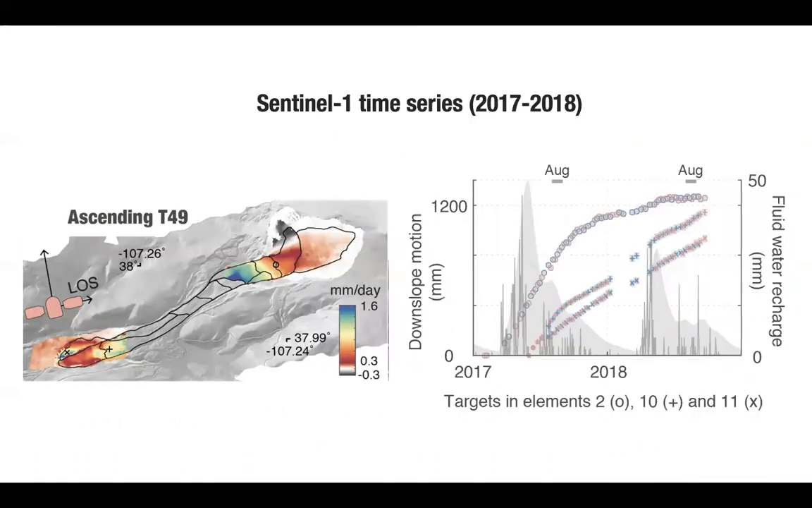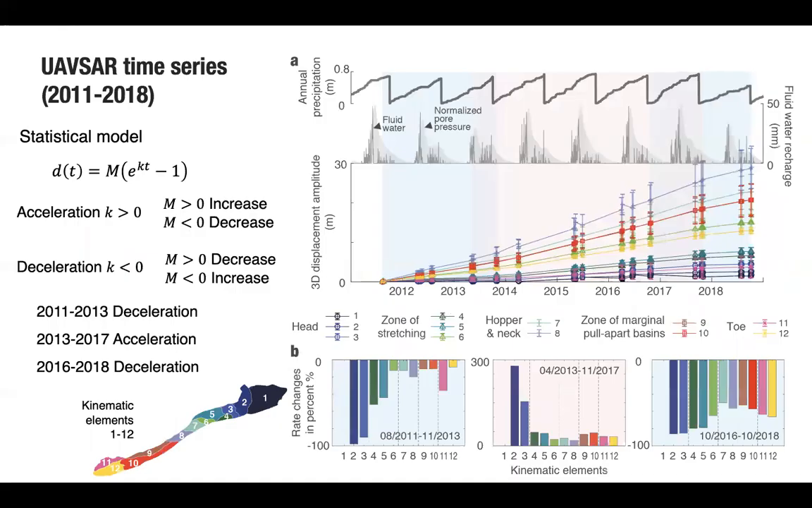As for the temporal response to the climate variables, Sentinel-1 results show that the landslide head, in the circle, slowed down abruptly due to the low water year of 2018, while the changes at the toe are not that evident. For the long-term UAVSAR results, we apply an exponential equation to quantify and differentiate the slowdown and speed-up process for each of the 12 kinematic elements. Since 2013 and 2018 are low water years, we separate out 3 time spans and use their respective time series to constrain the coefficients of this exponential model.